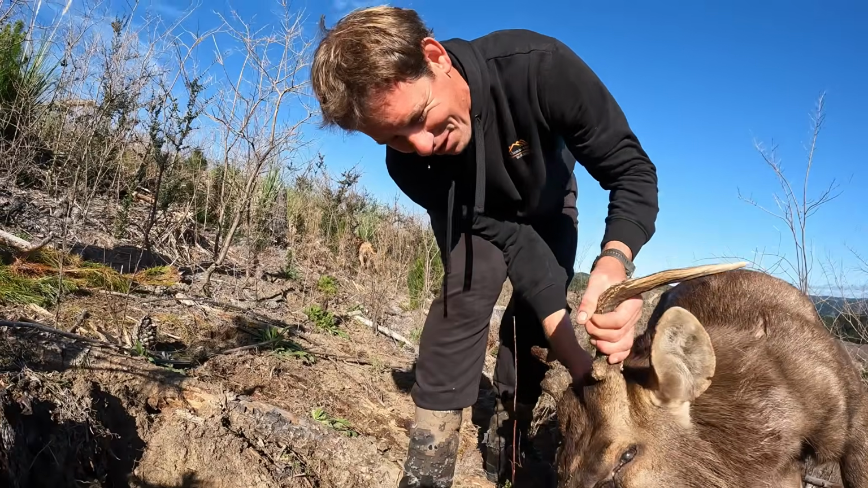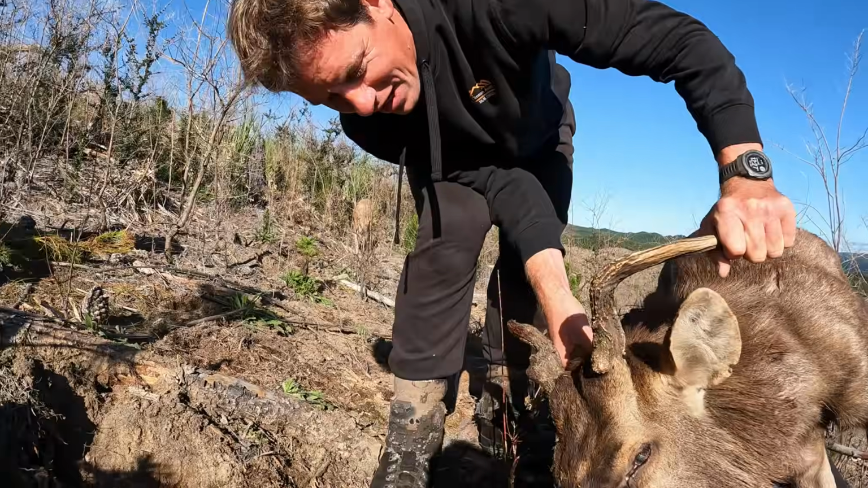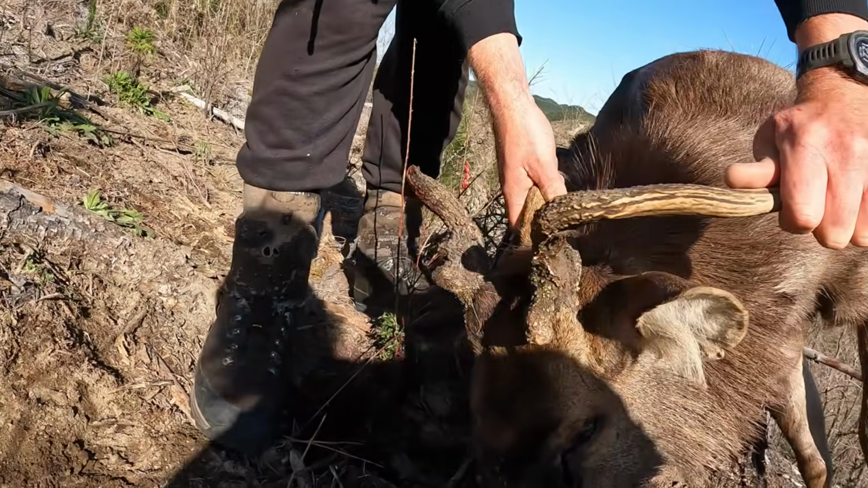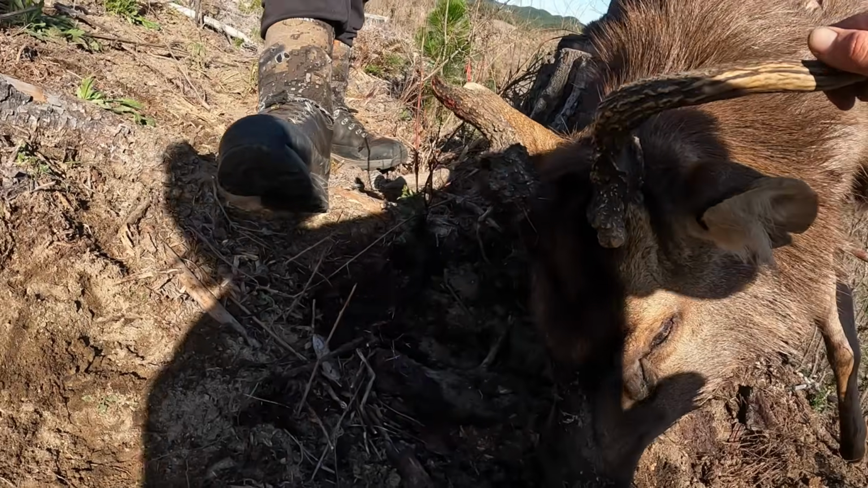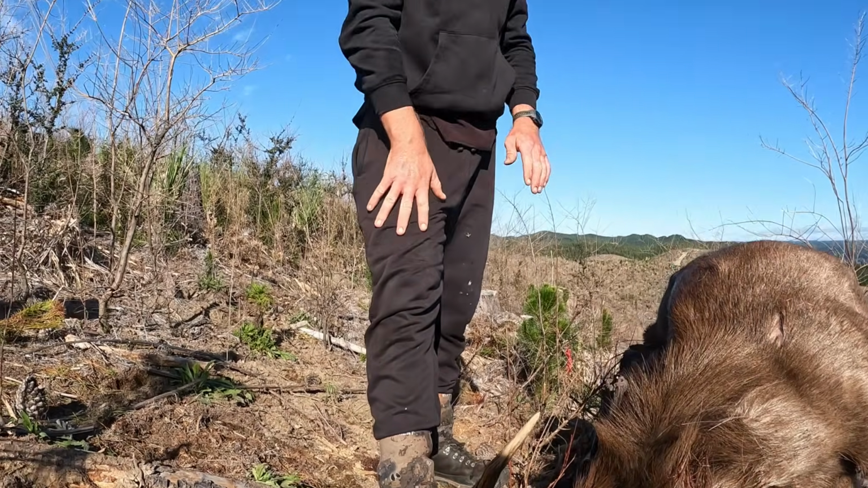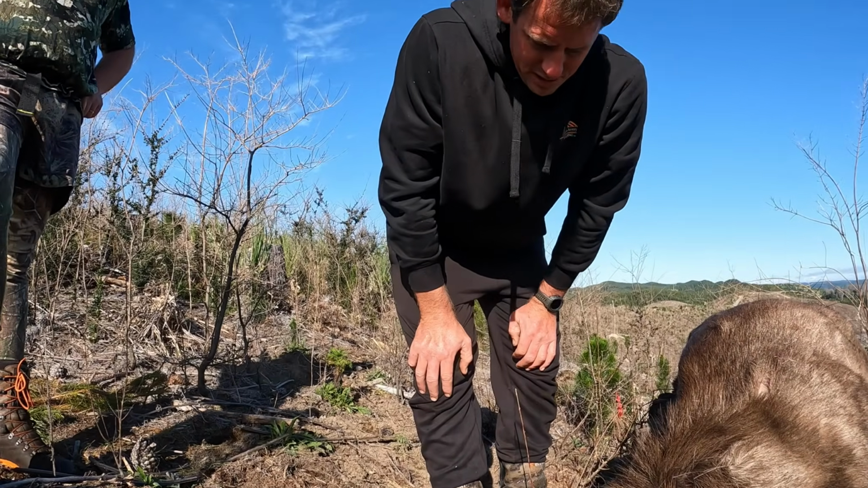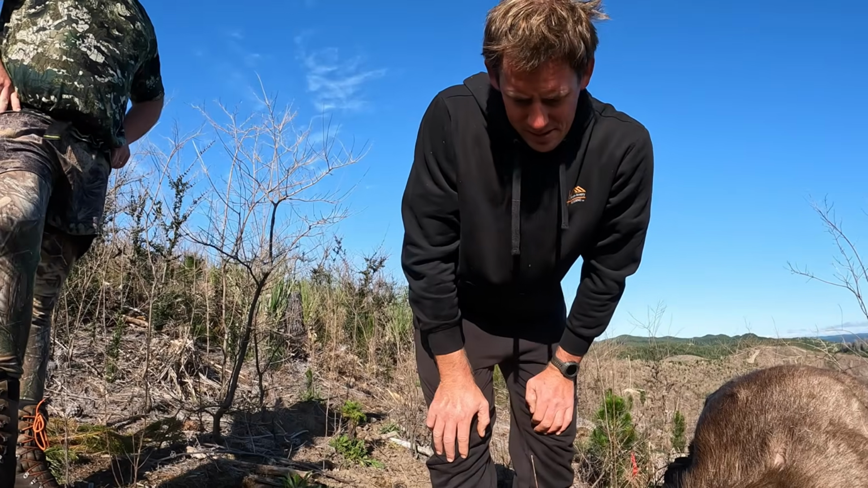You pretty stoked, Clinton? Oh, mate. They don't come any more character trophy than that. Check out these glands in here. So is that what they rub on the trees when they preach? Yep. And then that's a deformed antler. Hybridised, you're saying. He suspects maybe it might be something to do with breeding with Rusa. It's a theory. There's a lot of this junk around, unfortunately, in different areas as well, not just in one place you hunt. It seems to be this side of the hill and the other side.